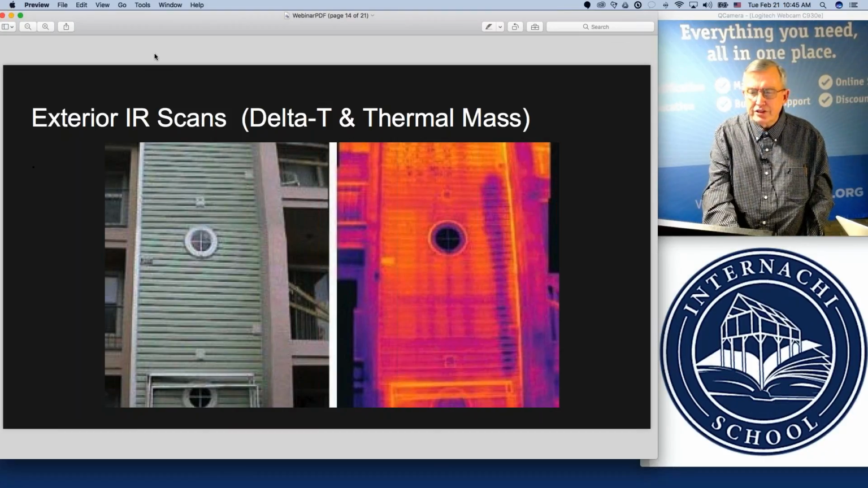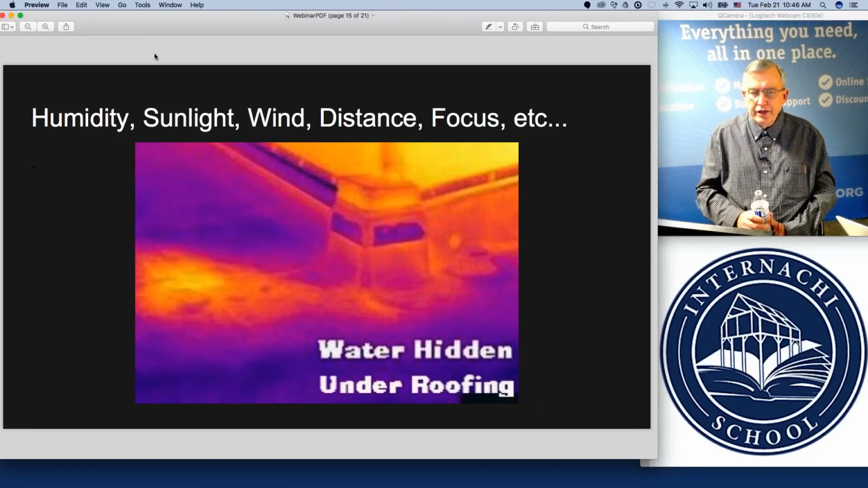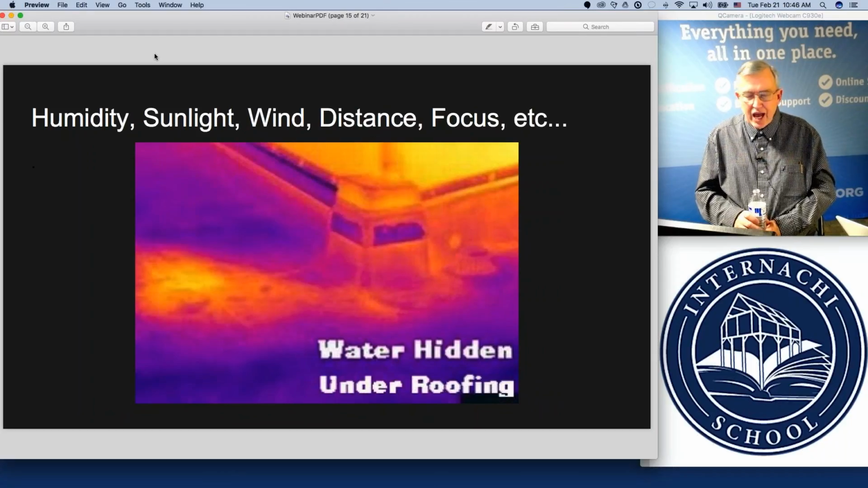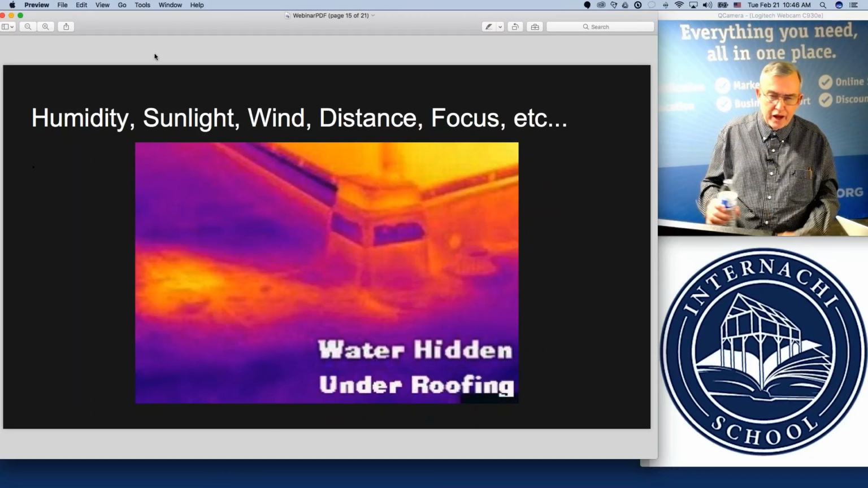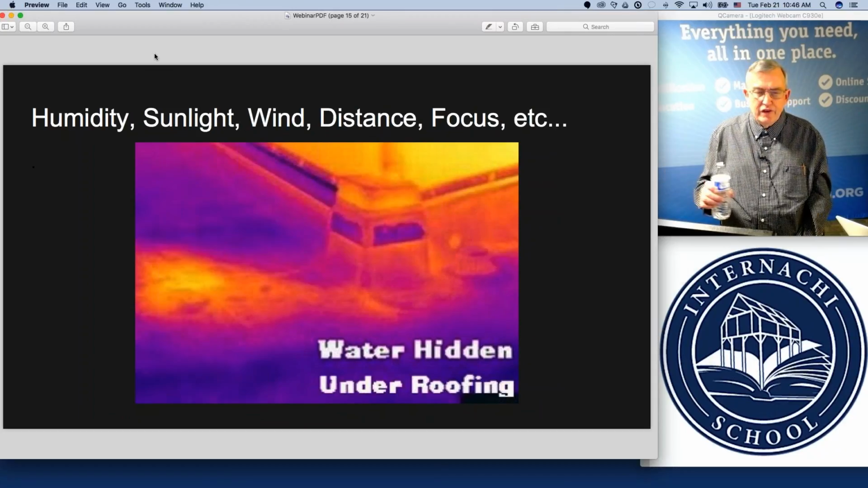Let's go to the next picture here. Now here's a commercial flat roof. And when you get into outside scans of whether siding or commercial flat roofs, there's a wide variety of influences that Mother Nature throws at you.